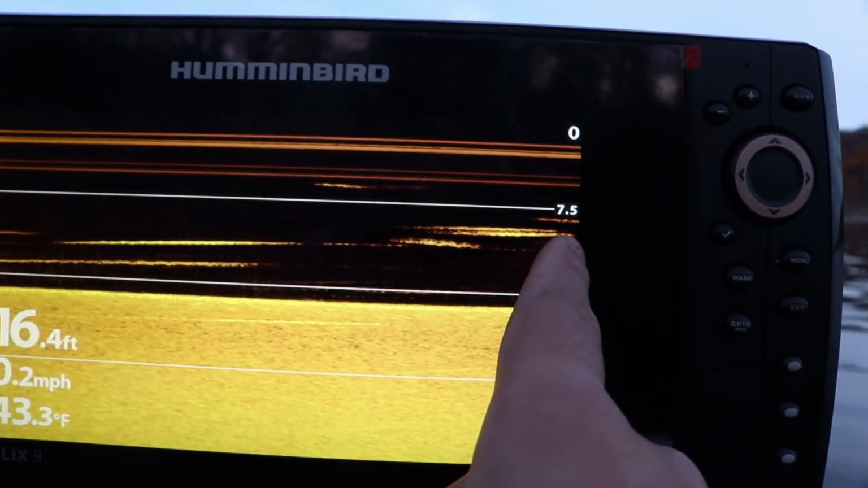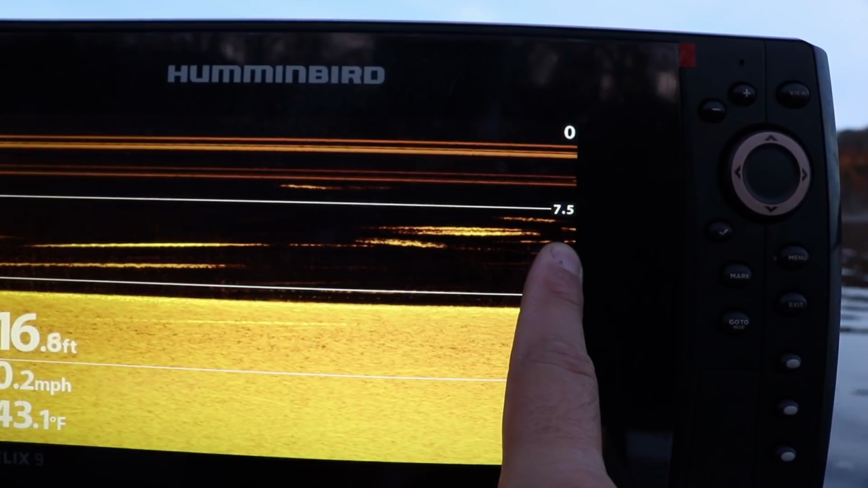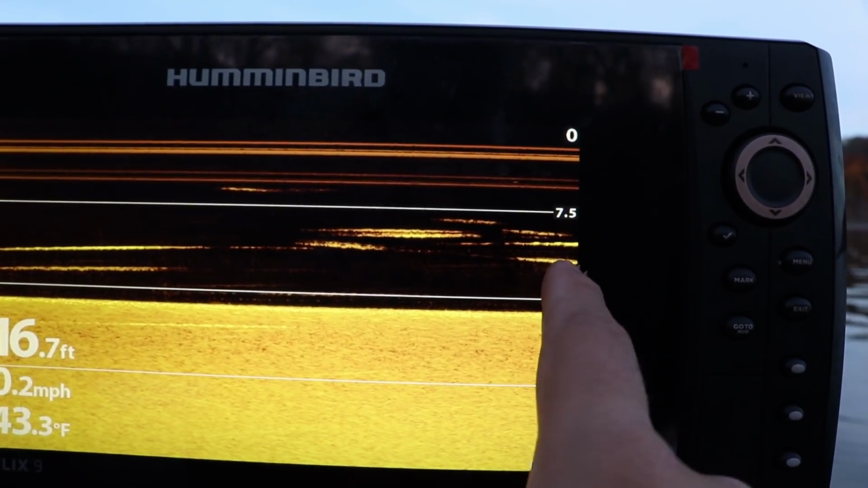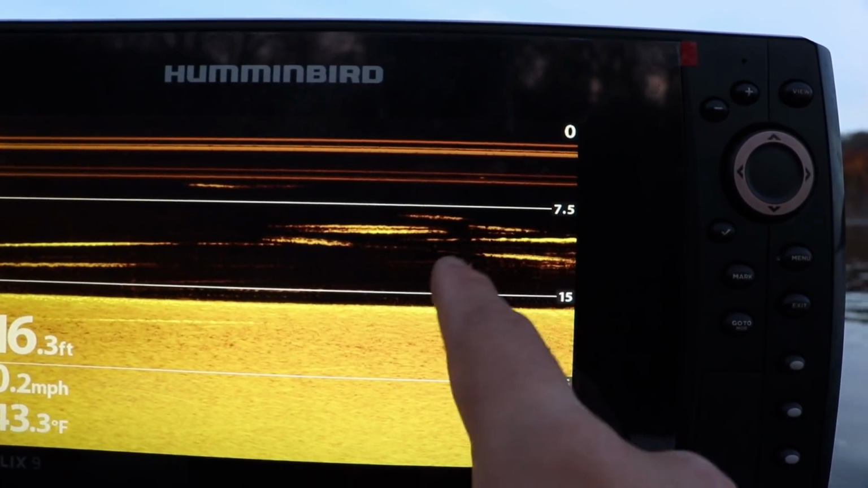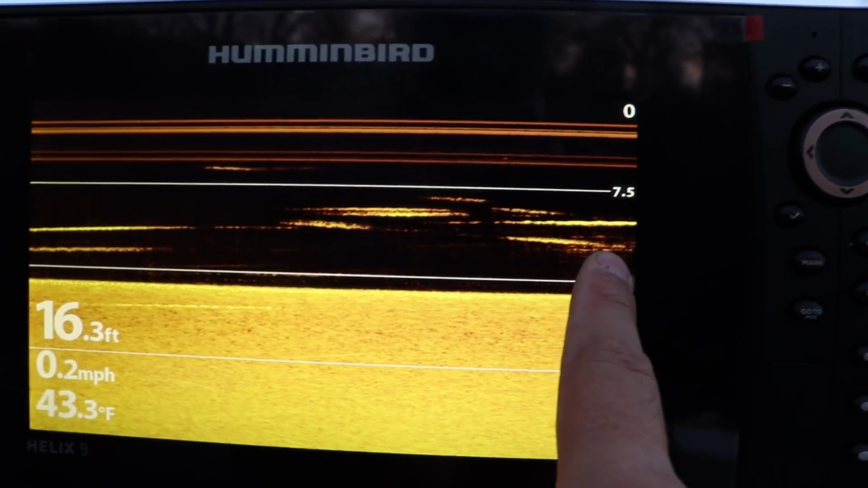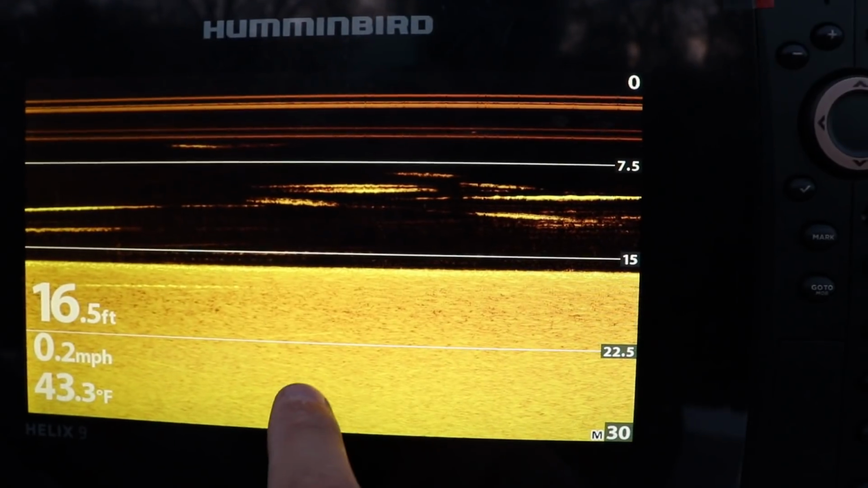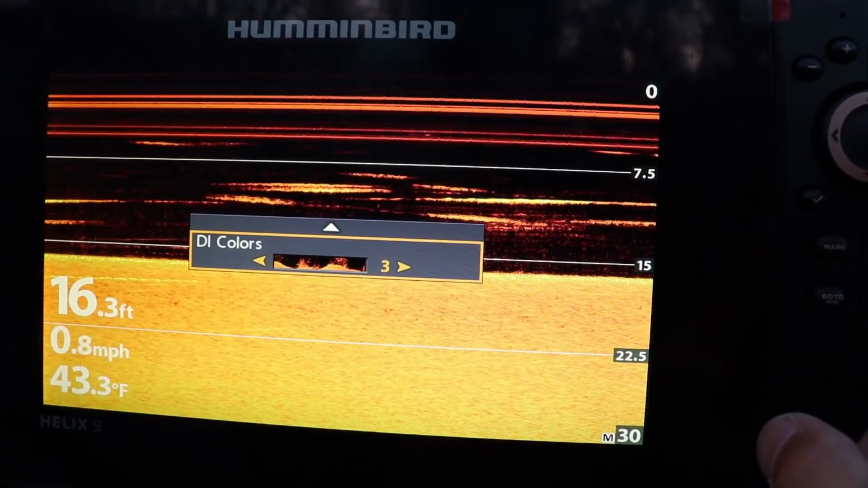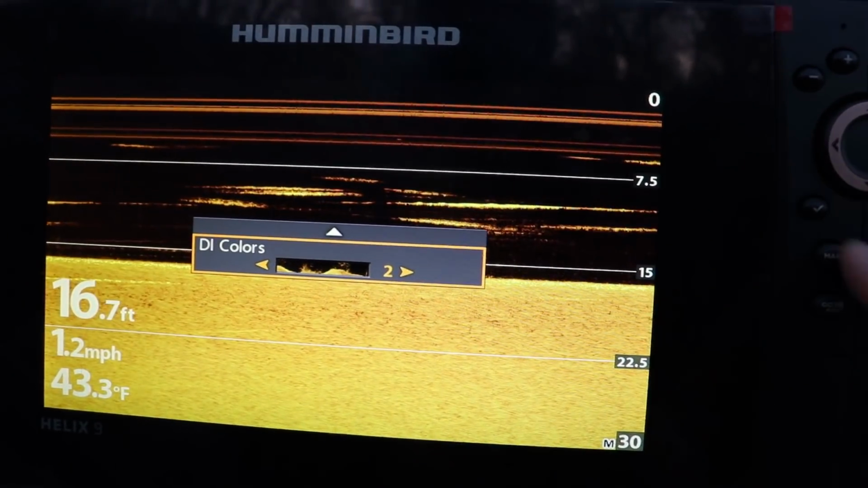But this, if you've seen the video I just posted on chart speed, it's very, very close to real time. It might be 2 feet behind you, it might be 3 feet behind you after you go over it, and then it'll show up on the screen. So just be aware of that. But this, again, has a bunch of different color options you can choose from. I just leave it at this.